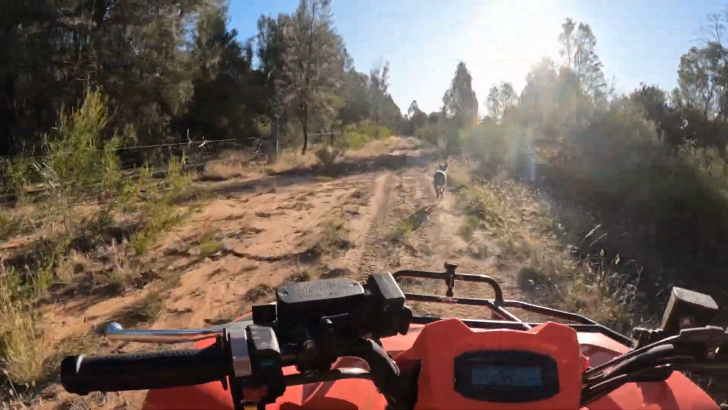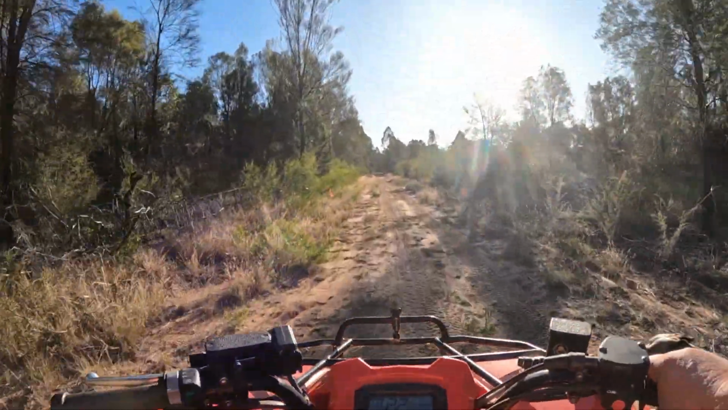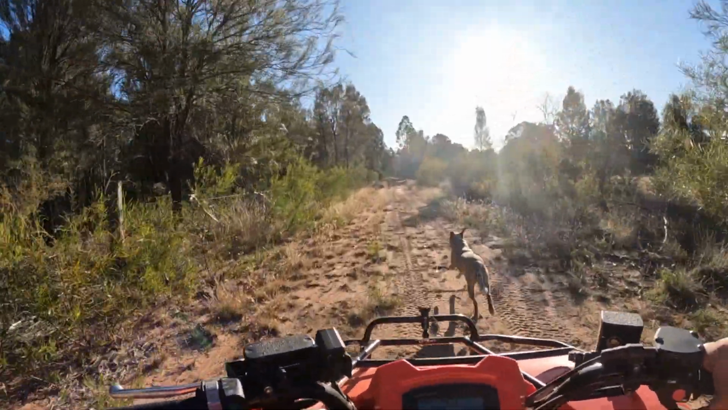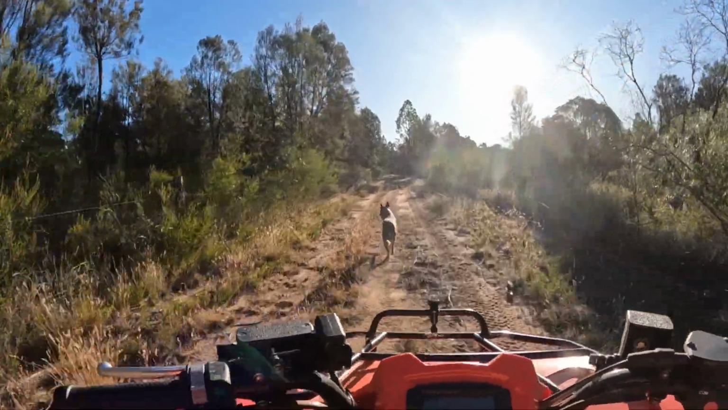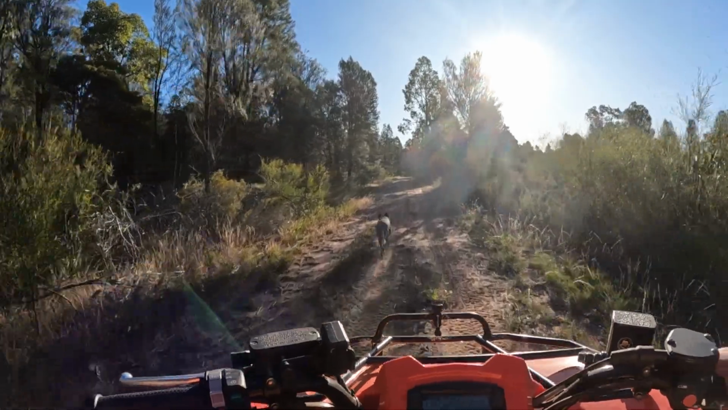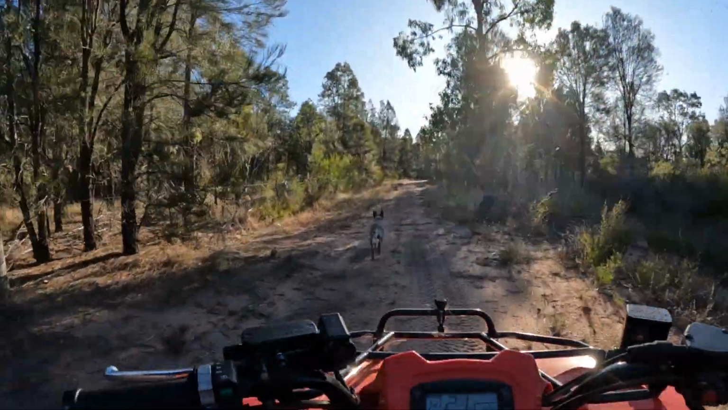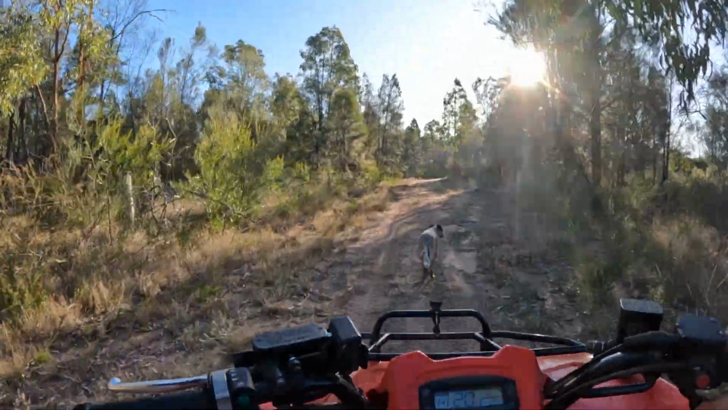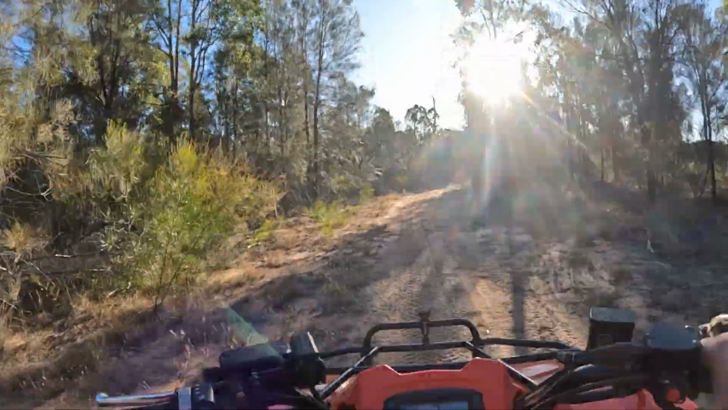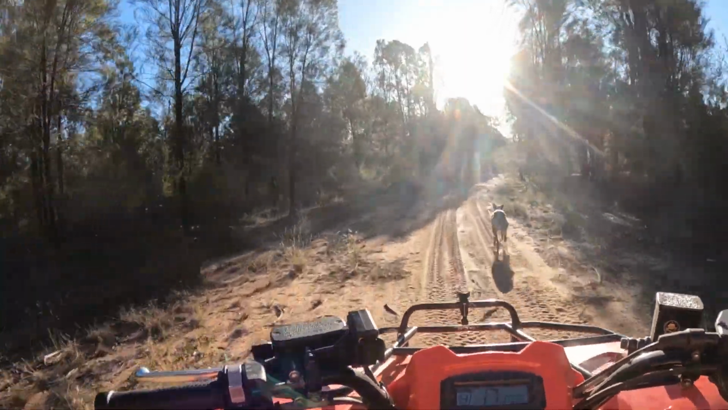Show it off. Only doing 26 kilometres an hour. Come on. You want to go in the dam when you're told not to? You silly doggy. You don't have to go in the dam for a drink, but when you start swimming around, that's a little cheeky. Come on, keep going, we're nearly home. You're doing good.